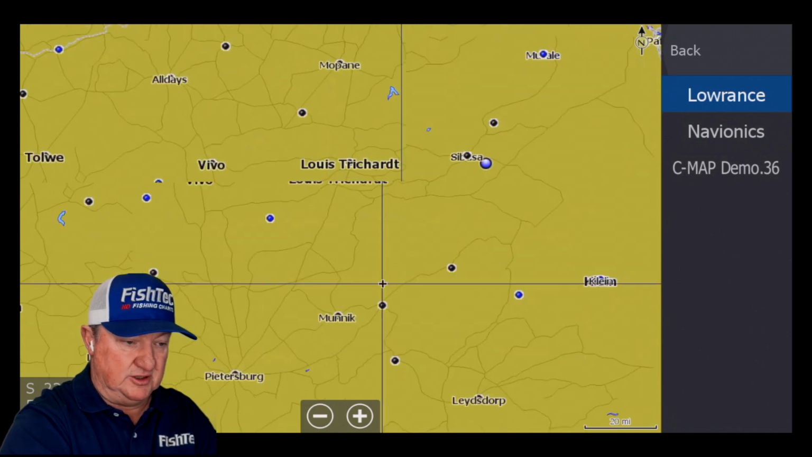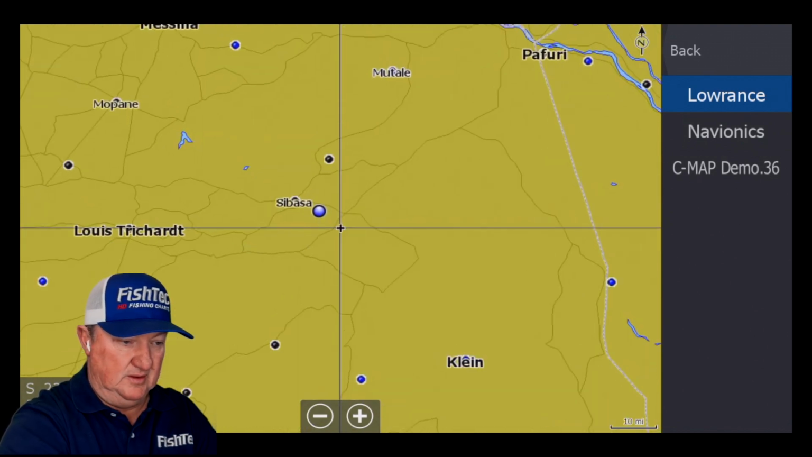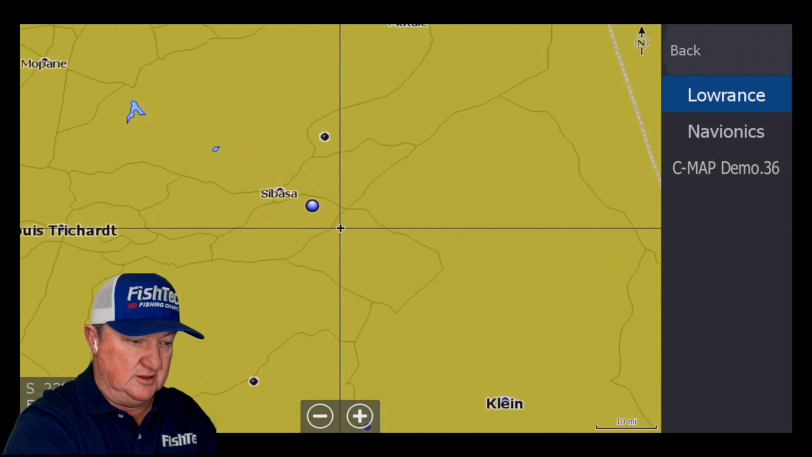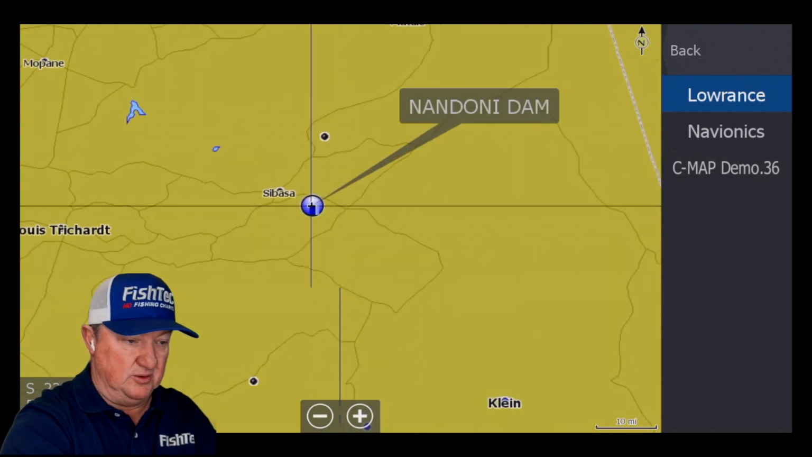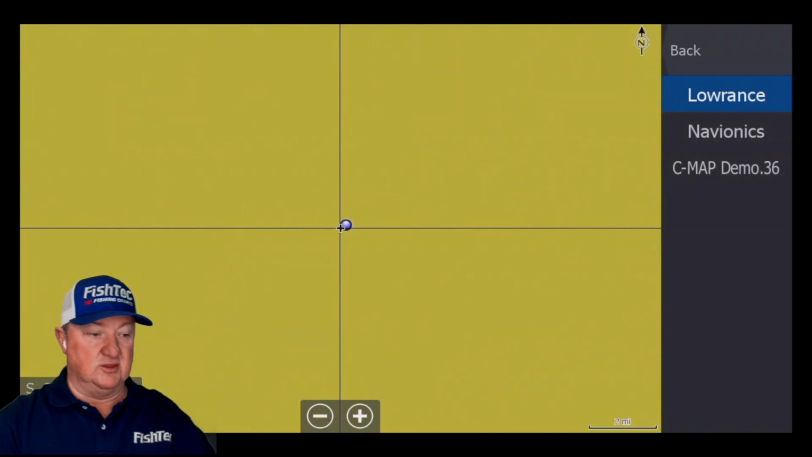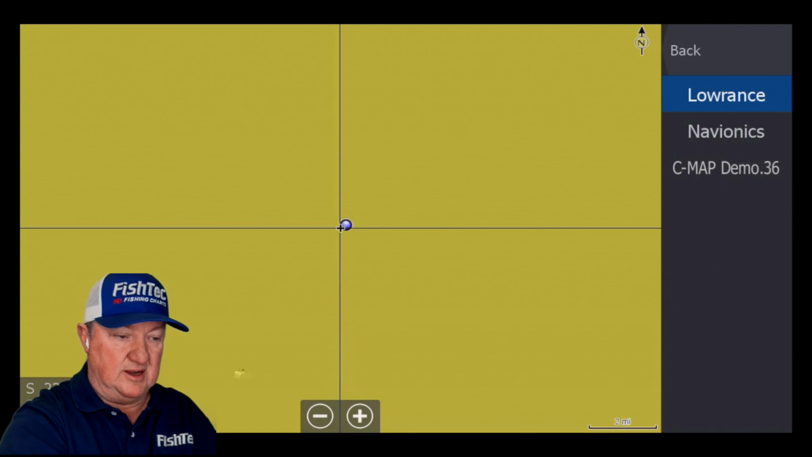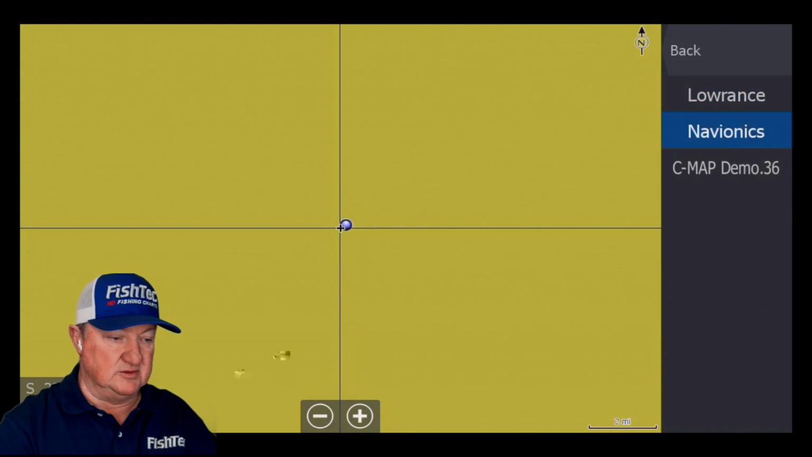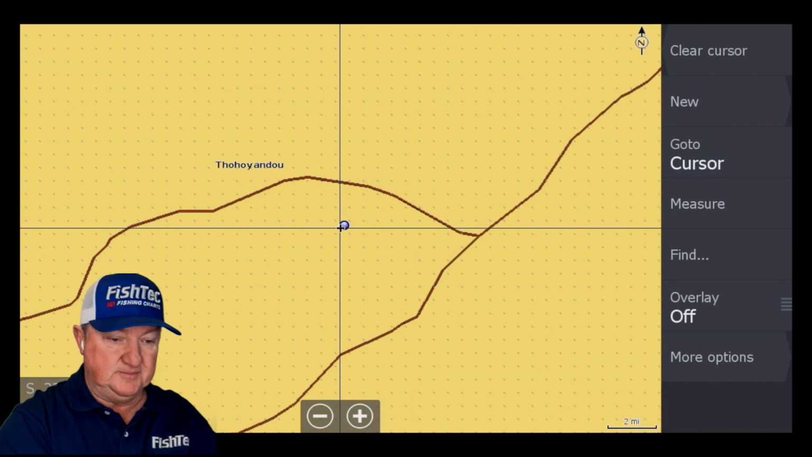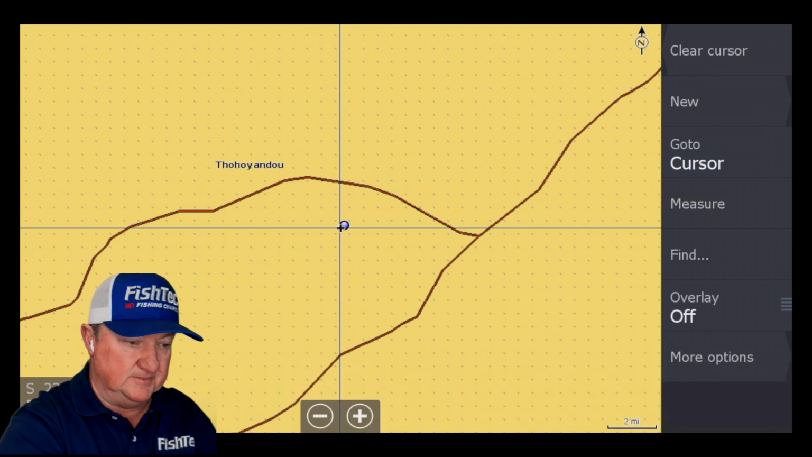Other side, Louis Trichardt, which I like to still call Louis Trichardt, and I'll put a waypoint there, and this is near Tshipise. At this point I've zoomed in a little bit, and we should have actually used the Navionics there. I think that'll show us where it is. Yes, there we go. Okay, and now I'm going to insert my chart.